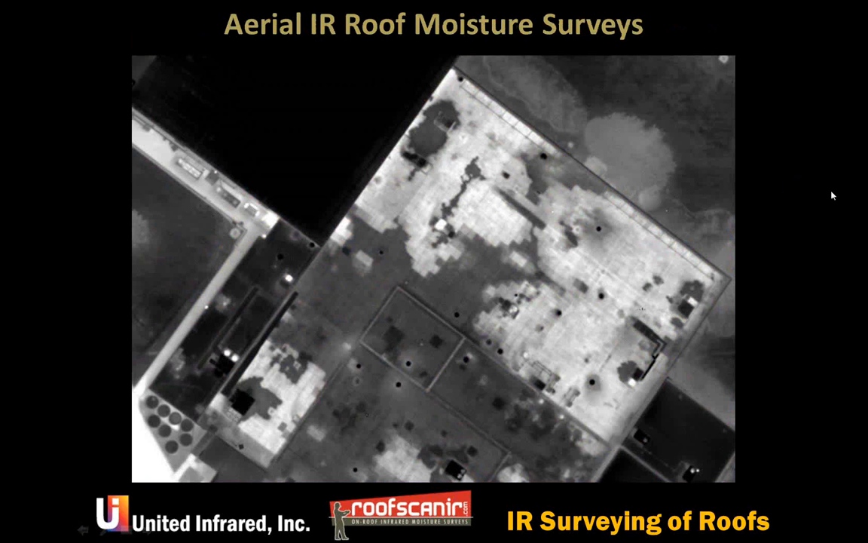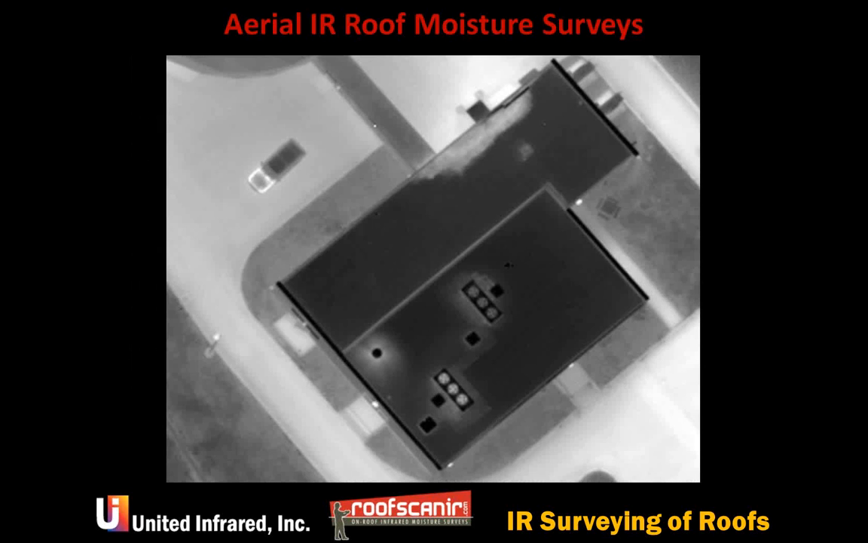And then you have aerial infrared, and it requires very high resolution thermal imagers. But being farther away, you get the big picture, and I'll talk about what we use that for in just a minute.